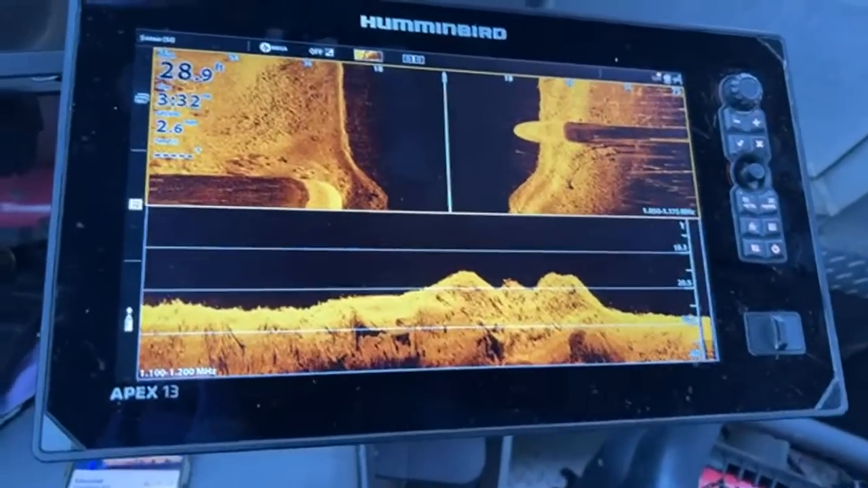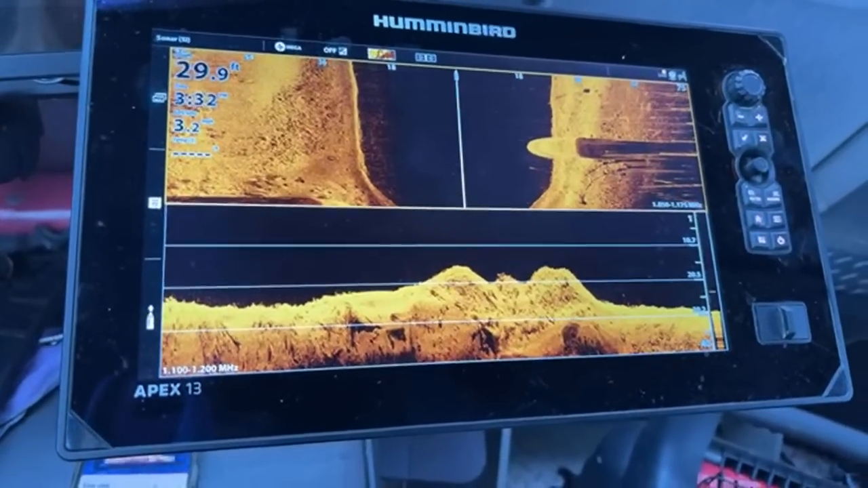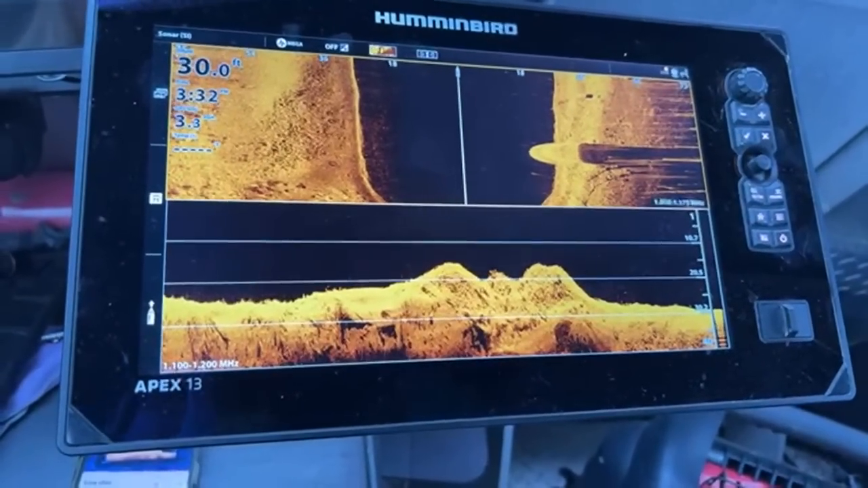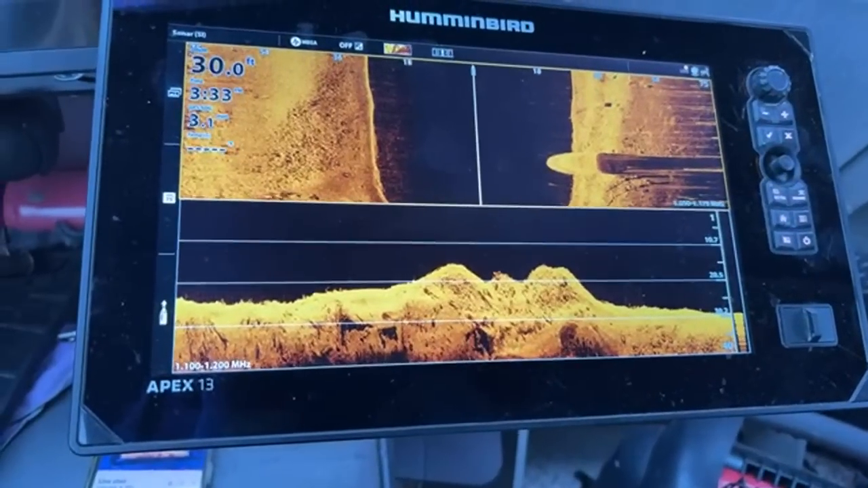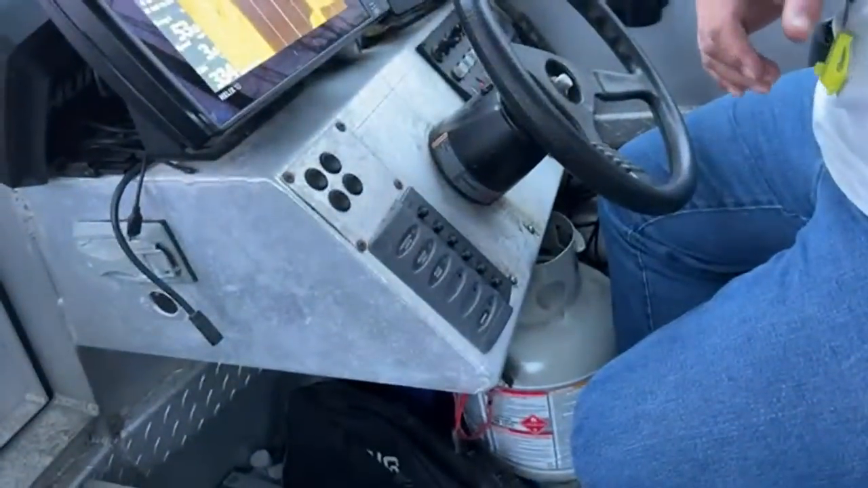The one thing that I see was that boulder, because at one point I did see something that looked a little funny. I think we need to put the live scope down, see if we can get a better look. I think they opened up the dam. The current got quick because it's raining.